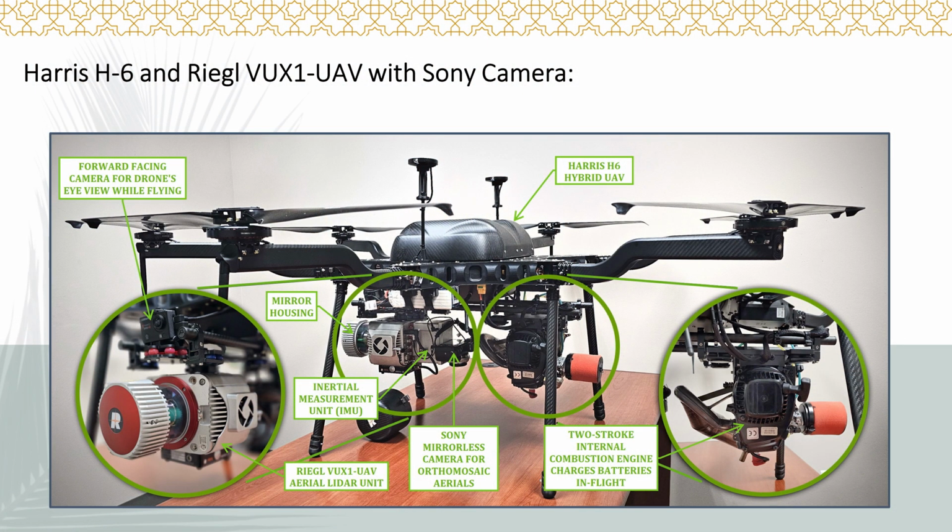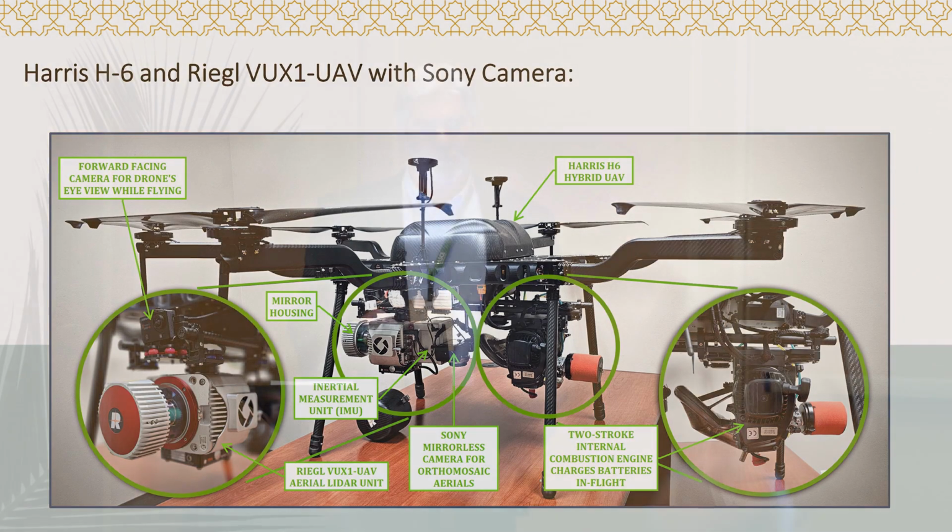With this platform and our payload, which is a Riegl VUX-1 UAV, a Sony camera, and an Applanix IMU, which weighs roughly about 13 to 15 pounds, the entire package keeps us under the 55-pound weight limit, so we're still considered a small UAV. But we get a little over an hour time aloft with this system.